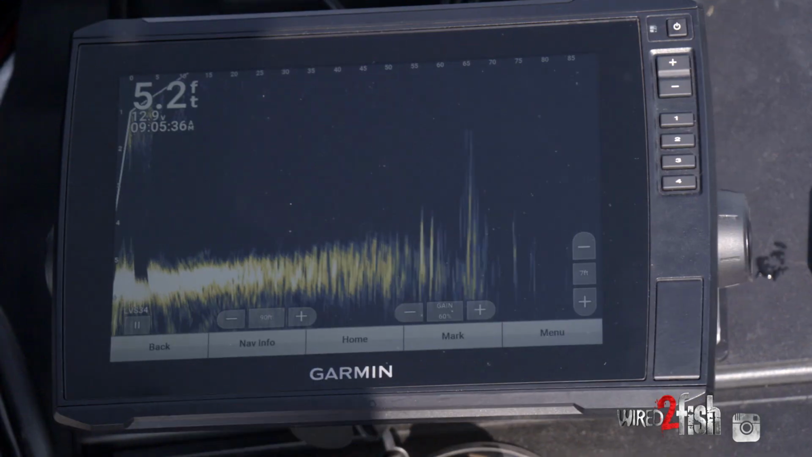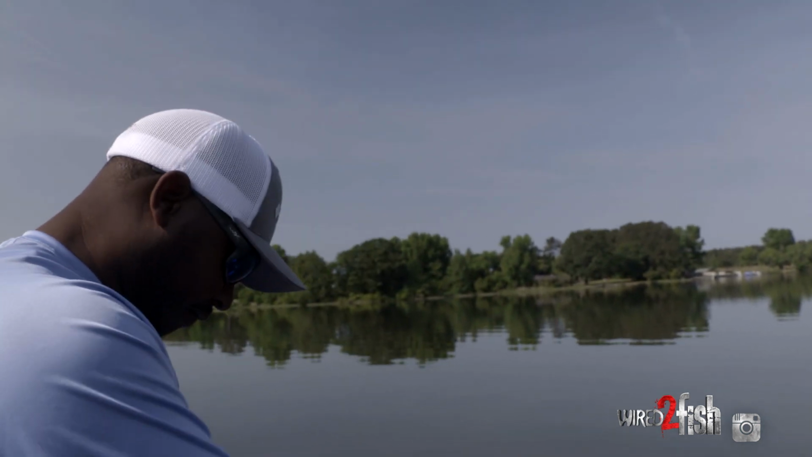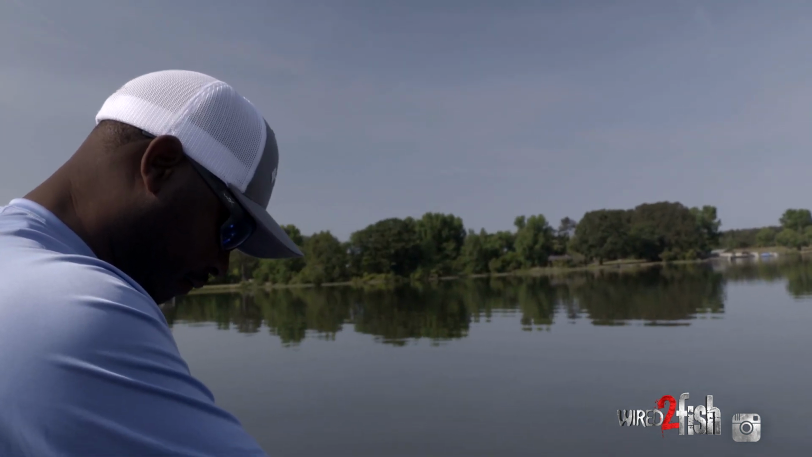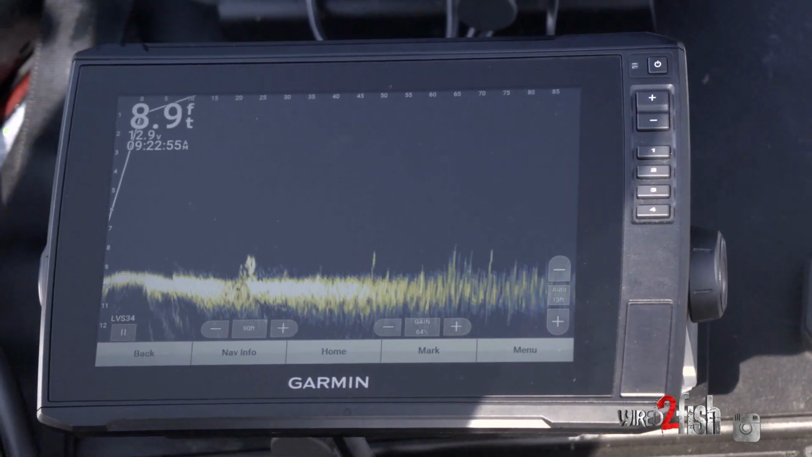There's a common misconception that you cannot utilize forward-facing sonar in shallow water. And you can see today, I was fishing 3, 4, 5 feet a lot of times. Boom, clear as day, there's that brush pile. Again, I can ease up to it, quietly make that cast. Very important: don't get shallow and turn your forward-facing sonar off.